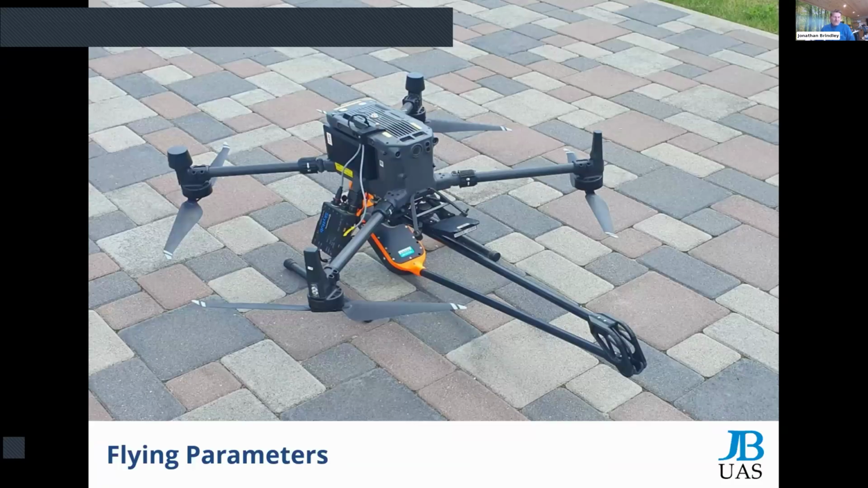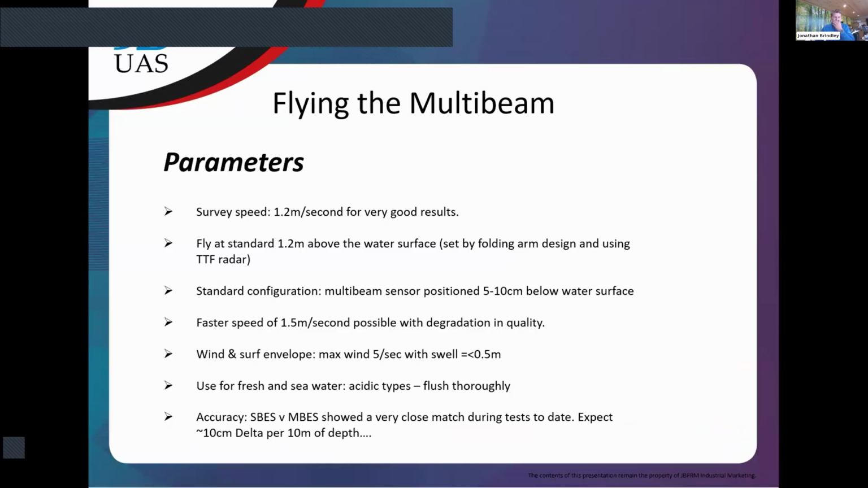So moving on to flying parameters. Okay, some bits here. Again, I've tried to incorporate as many of the previous questions that we've had. I've put this in so we're covering the main thrust of the questions that we've got. The survey speed for this system is currently 1.2 meters a second, and at that speed, the trials that SPH have done have shown very good results. So 1.2 meters a second.